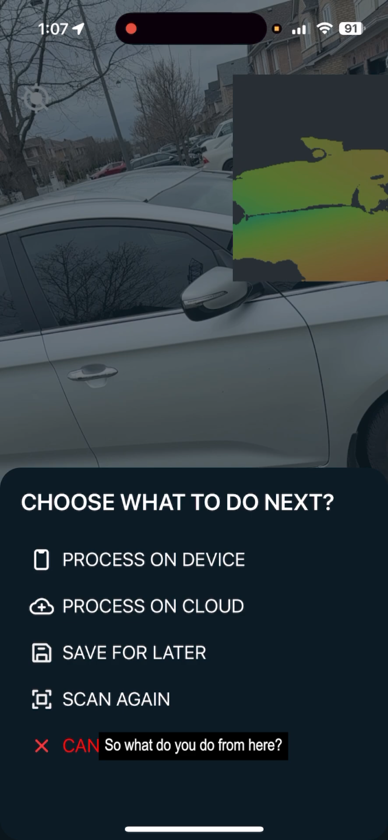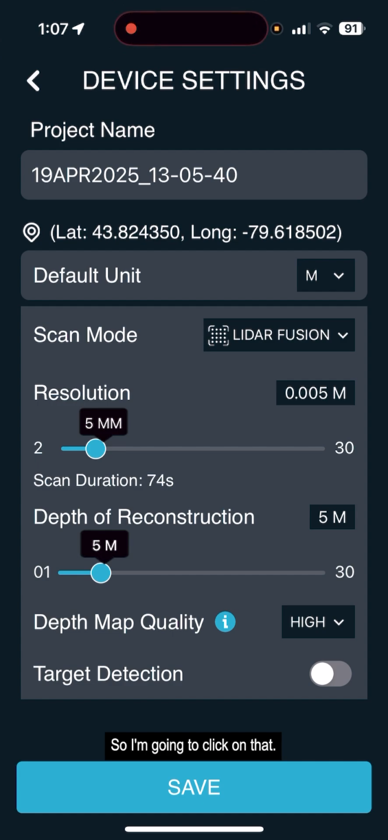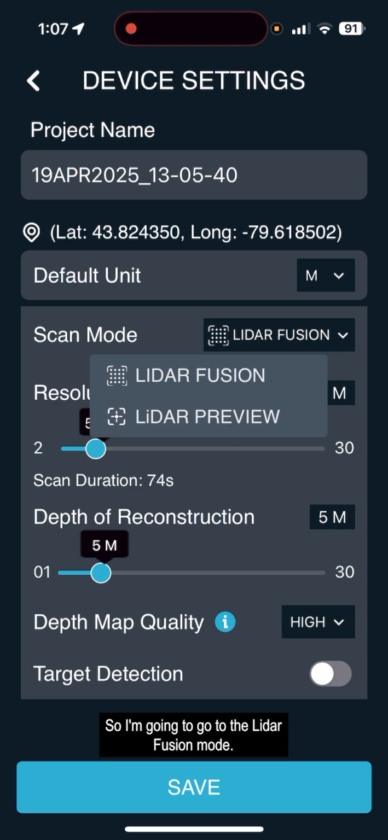So what do you do from here? Well, what we're going to do is we're going to process this on the device. So I'm going to click on that. And then I've got my settings. So there are 3 things you have to look at here, okay? Or 3 settings when you're doing Lidar Preview that are going to be important. The first one is the scan mode. We need to change that. So I'm going to go to the Lidar Fusion mode, and I'm going to go to Lidar Preview, okay?